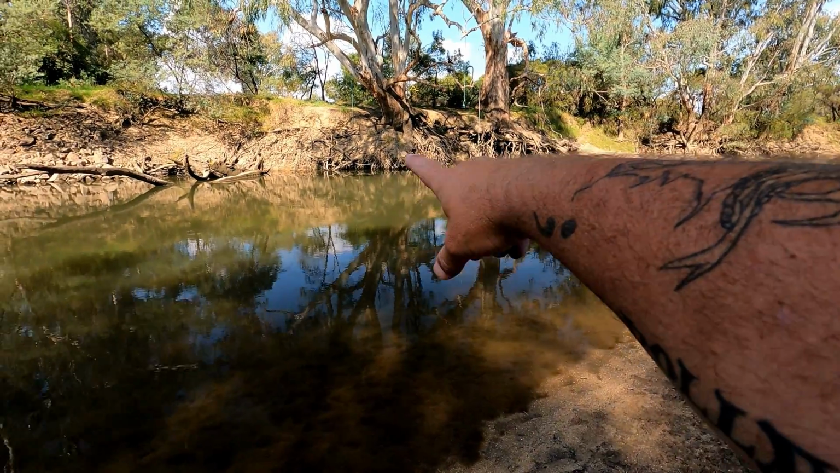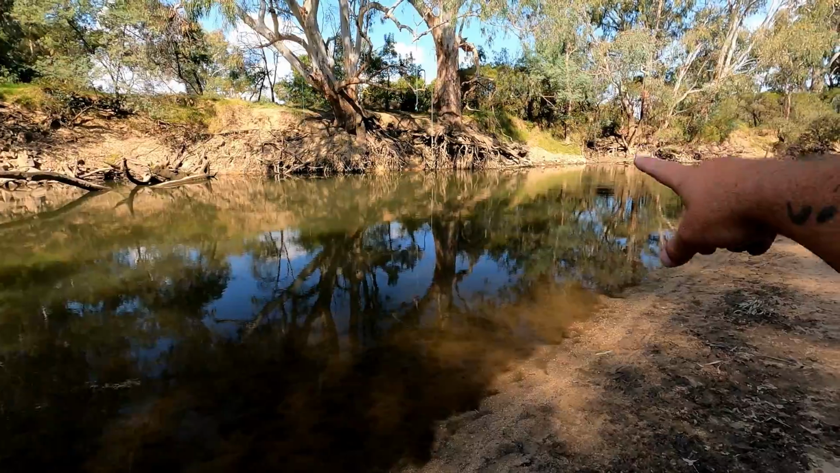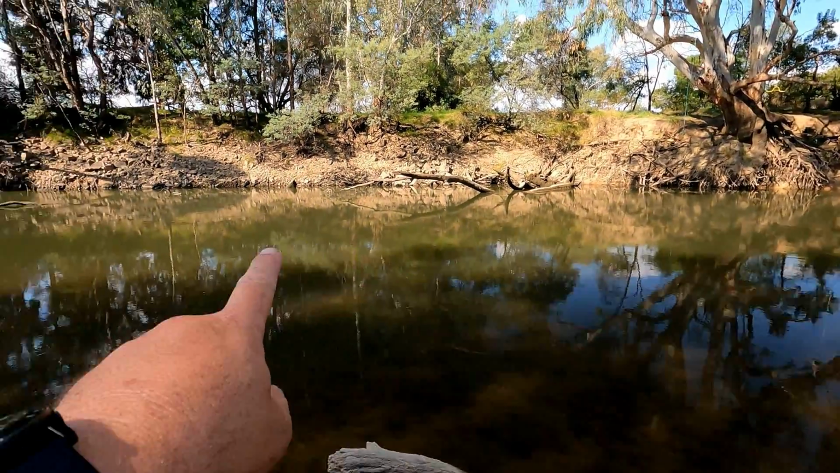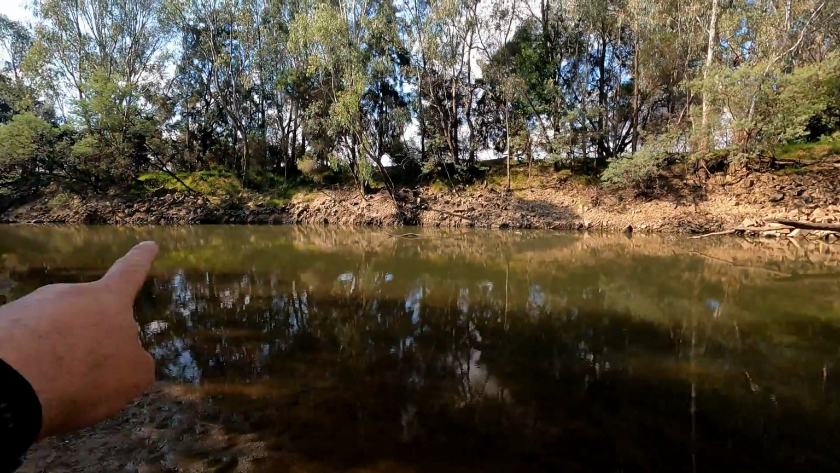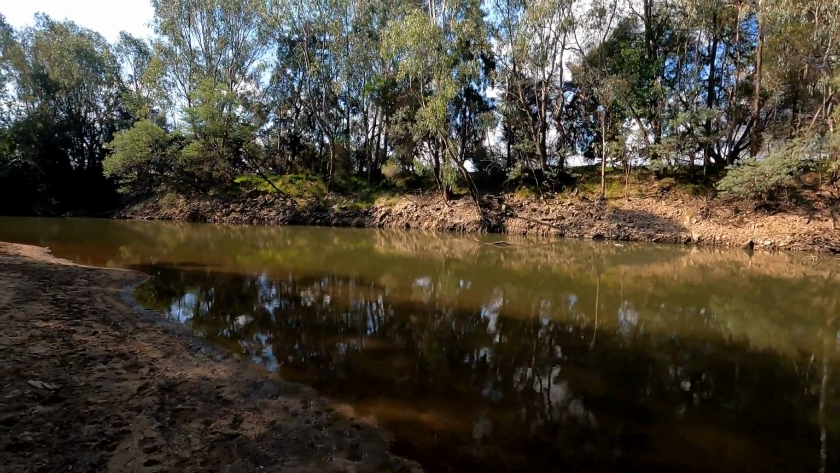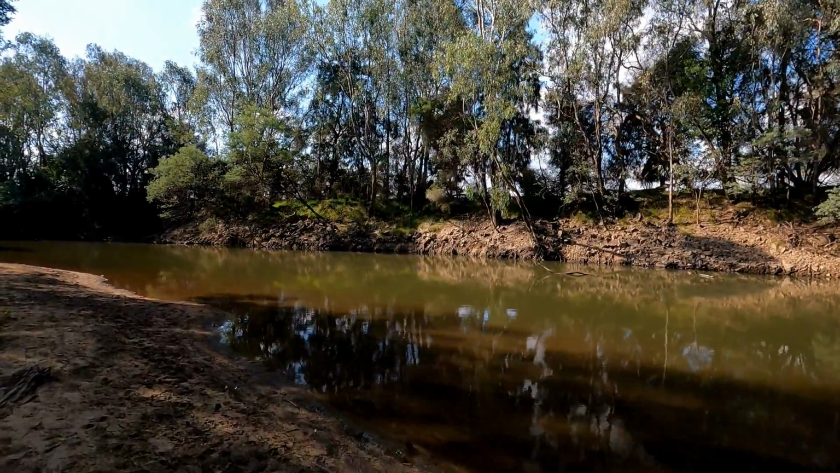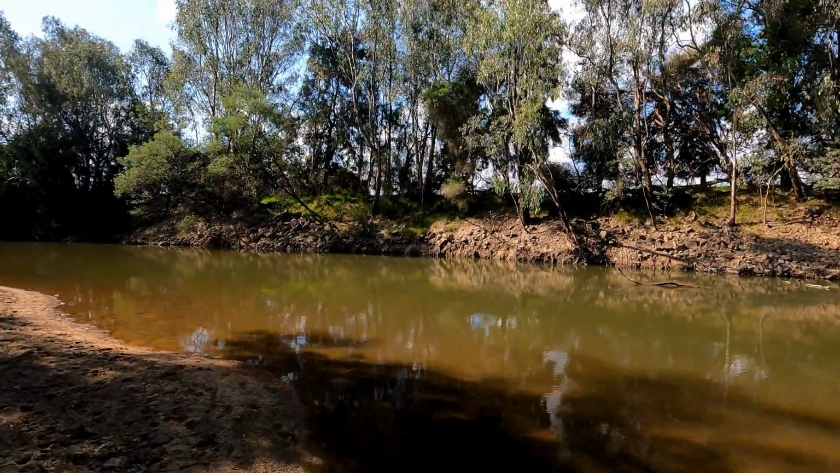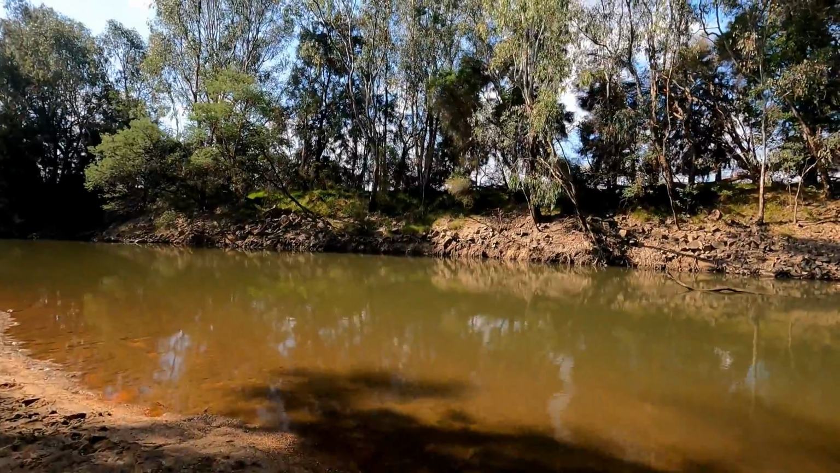There's a big snag under this tree just here, so that corner there and that corner there are the hot spots. Along here is okay, but then about halfway along this real featureless bank down here, it drops down to 2.5 metres and there's a big log on the bottom, and that'd be a good spot to fish, because a lot of people wouldn't cast to that log because nobody knows it's there.